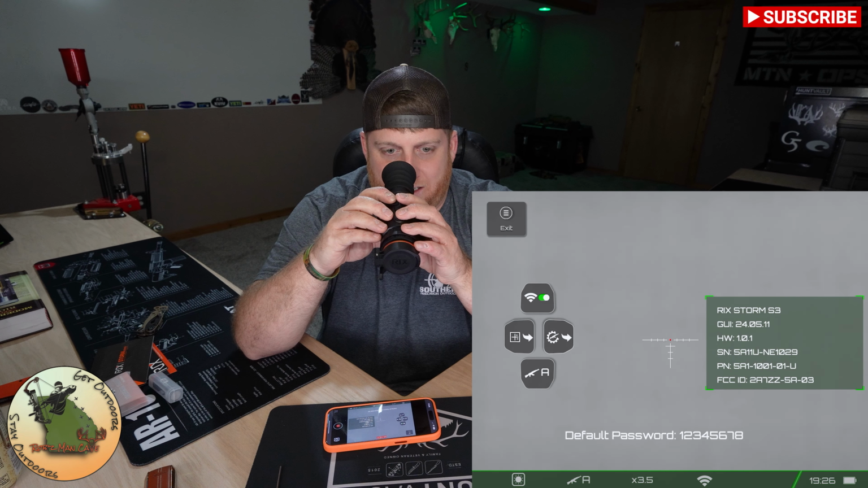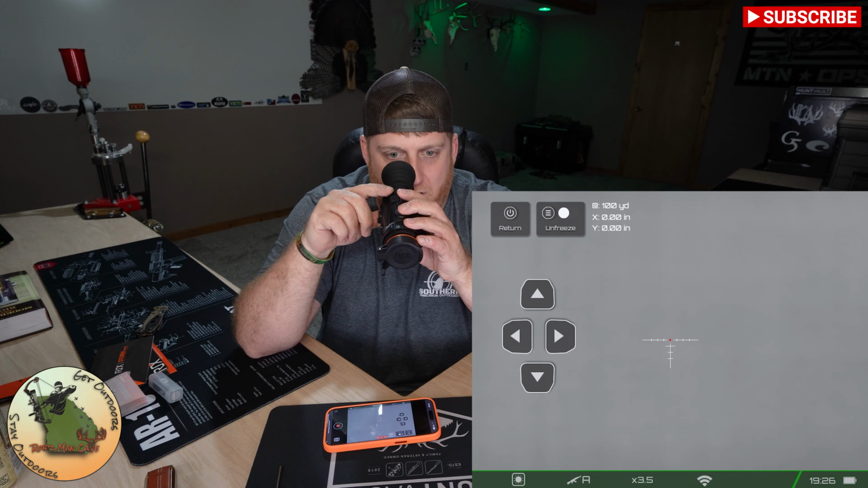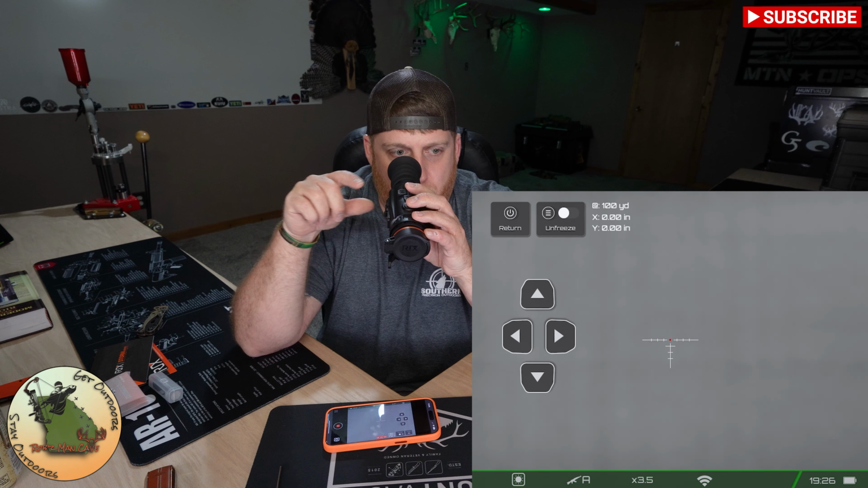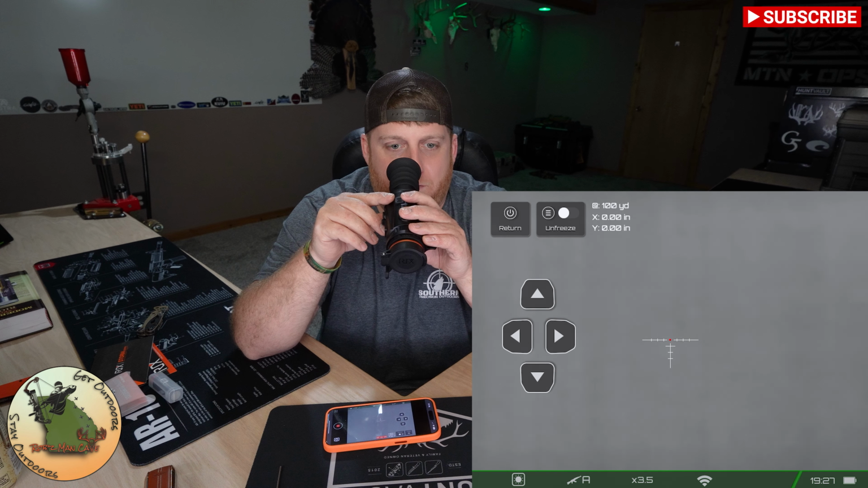It is really easy to sight this gun in. You just go here, you shoot, and then you're going to put your reticle back on your point of aim, and you're going to freeze it, and then once you freeze it, you can move your reticle to the point of impact and save it, and that is going to be your profile for that rifle.